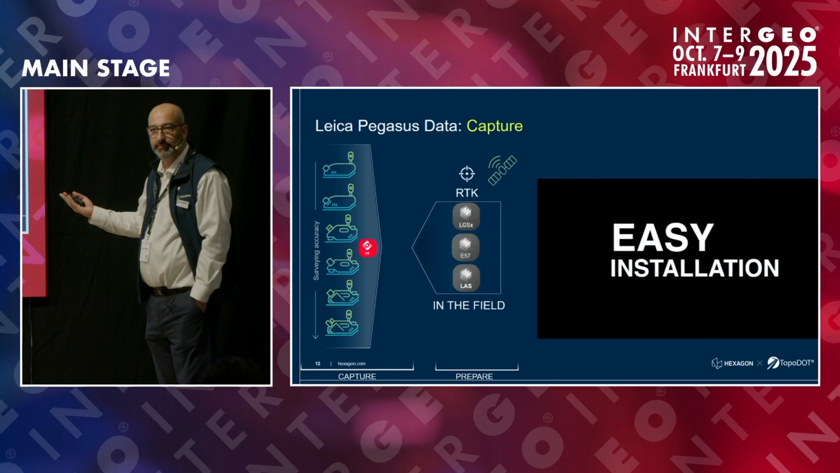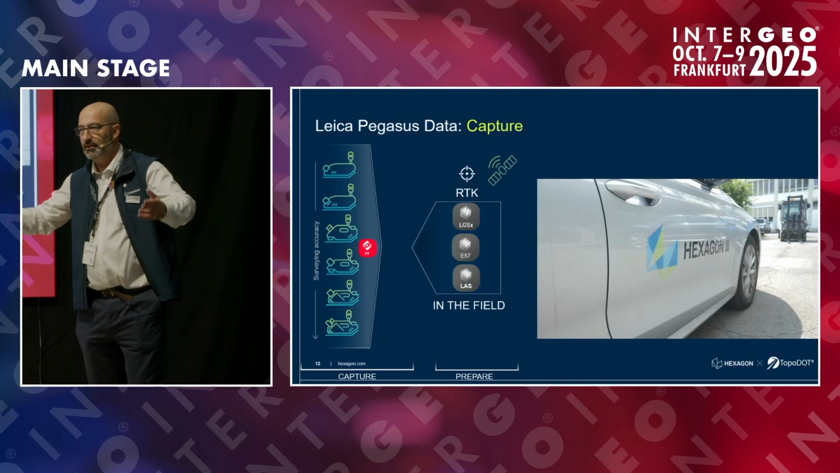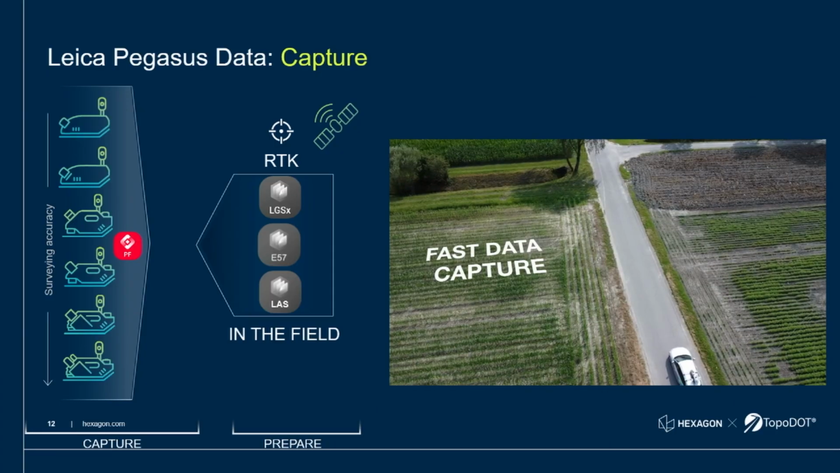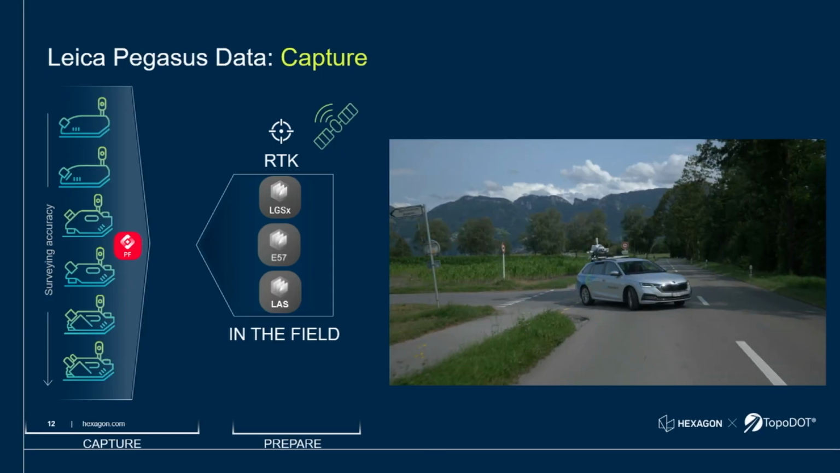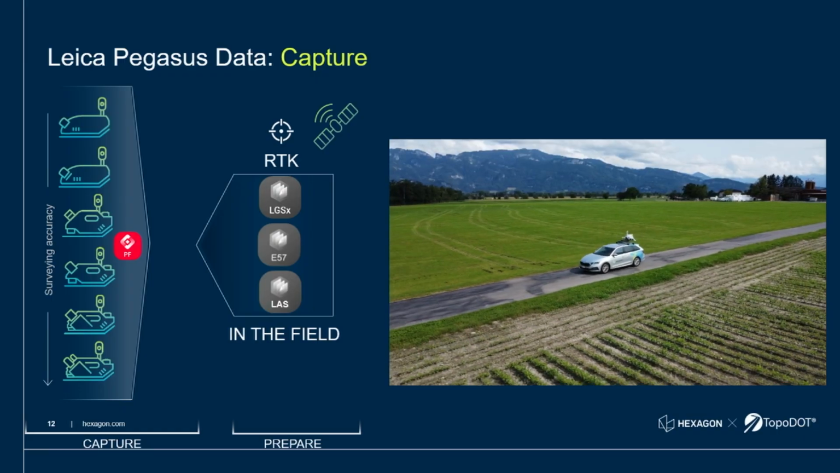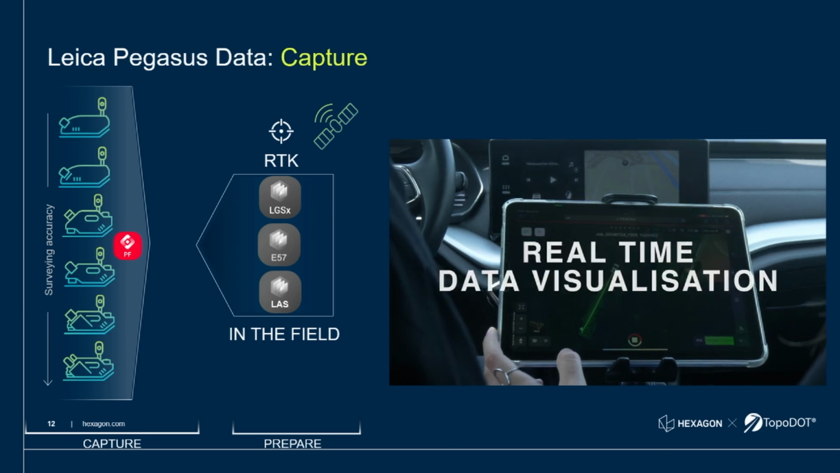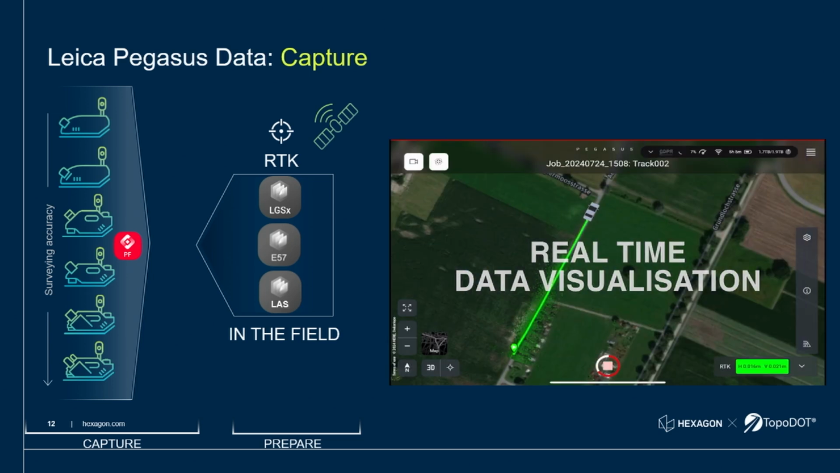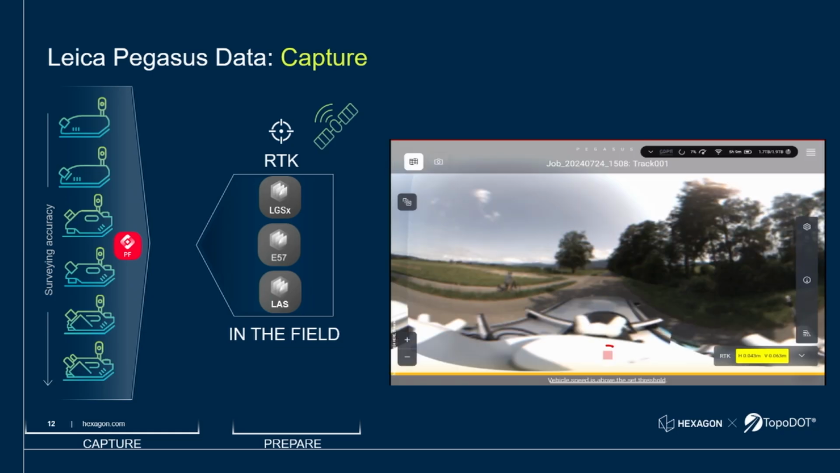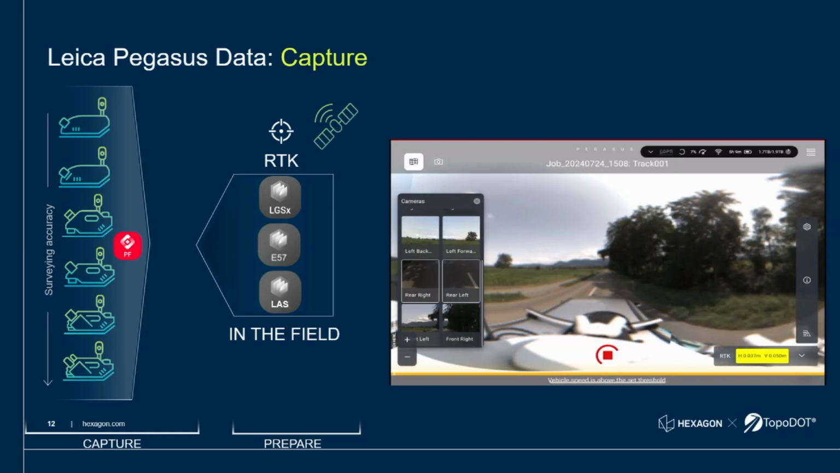Easy to mount, one person setup, so it's not a beast like our previous generation of 55 kilos, where we had to have muscles to set up the whole unit. And the cool thing here is we are now open to the millennial generation. A really cool real-time visualization on the tablet, in real-time kinematic.